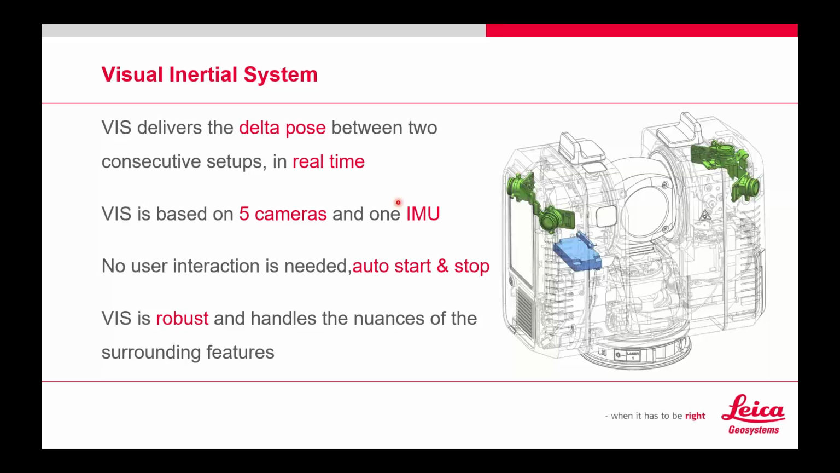If the VIS system is turned on, and there is a switch to turn it on or off, I don't know why you'd ever want to turn it off, as soon as you pick up that scanner and start moving, the VIS system kicks in and starts tracking its own position. Very robust, handles subtle nuances of surrounding features. I think that's important as well.